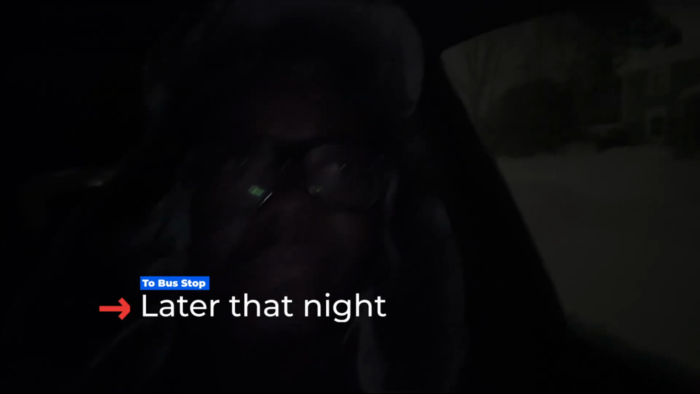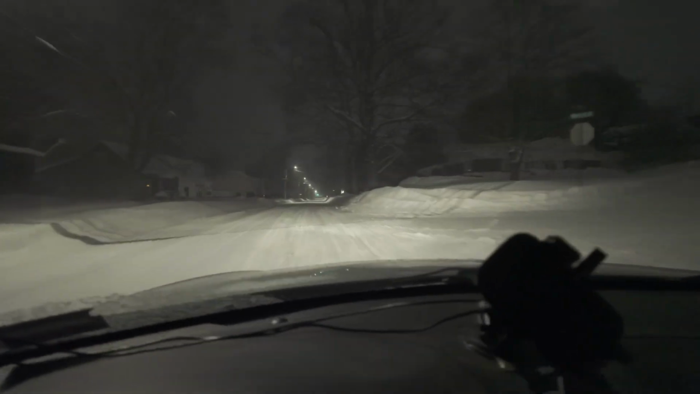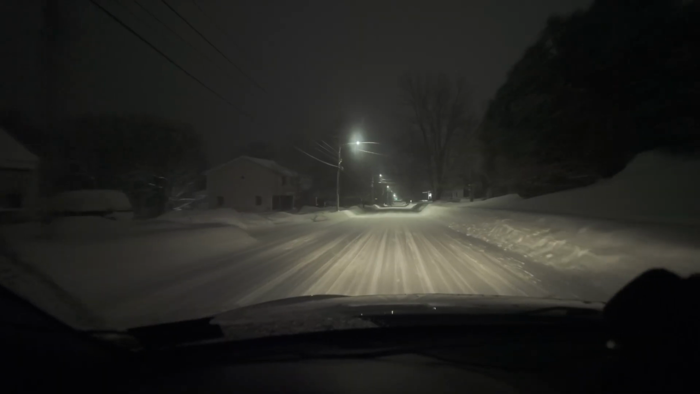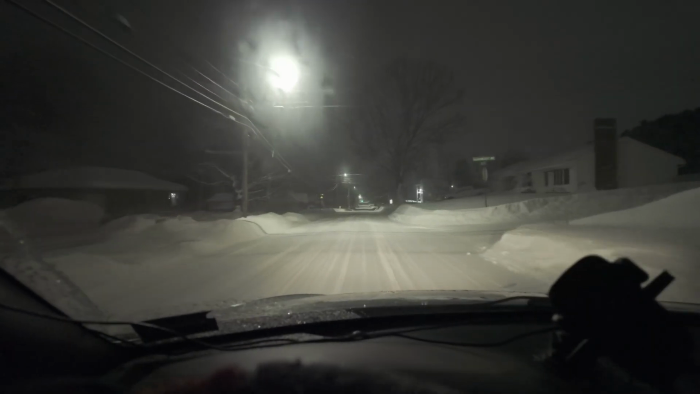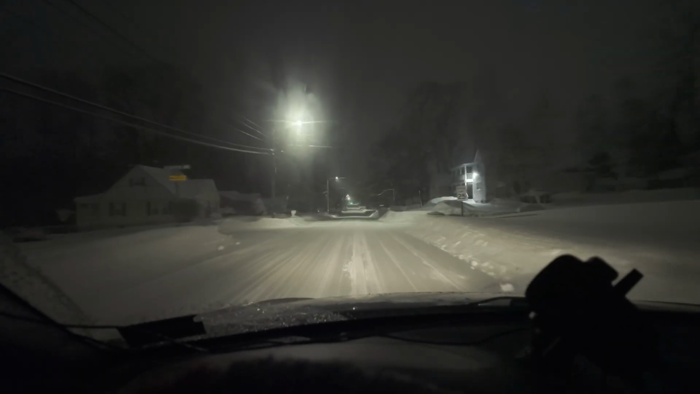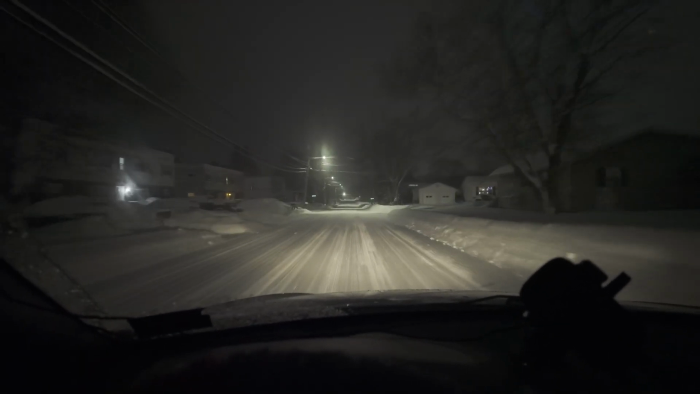You can barely see me, it's that dark. I'm driving, so I can't really turn on the light. But anyways, we got a little bit of snow, to say the least. The road is so clear because everybody's asleep. I am currently heading to pick up my brother from the bus station because he is coming back from Kenya. The bus picked him up from Boston to here, so we are in the middle of a huge snowstorm.